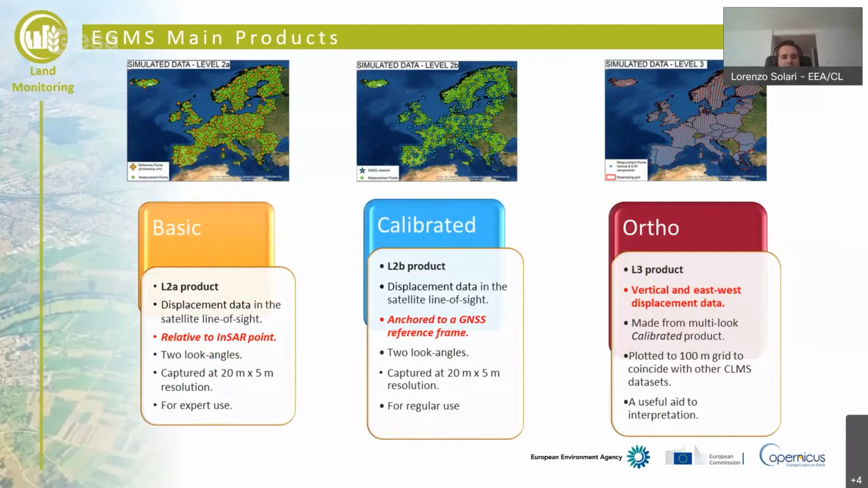It is the classic deformation map with measures acquired along the line of sight of the sensor, and this is a relative product, because for every processing unit we are going to select a reference point which is supposed to be stable, and then we will calculate the velocities relative to this point. So we will have thousands of processing points with thousands of reference points.